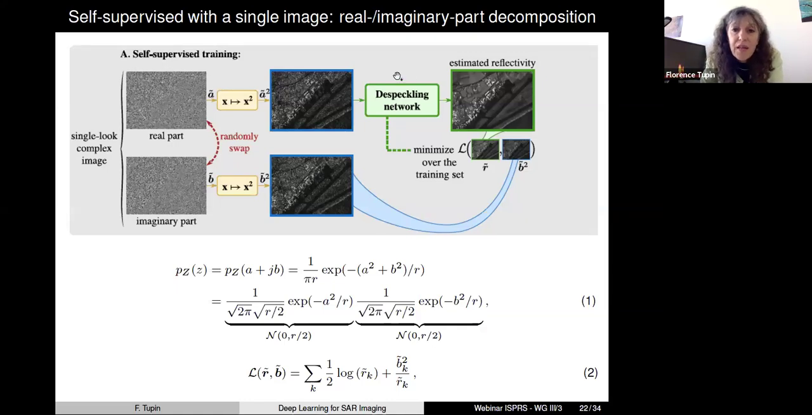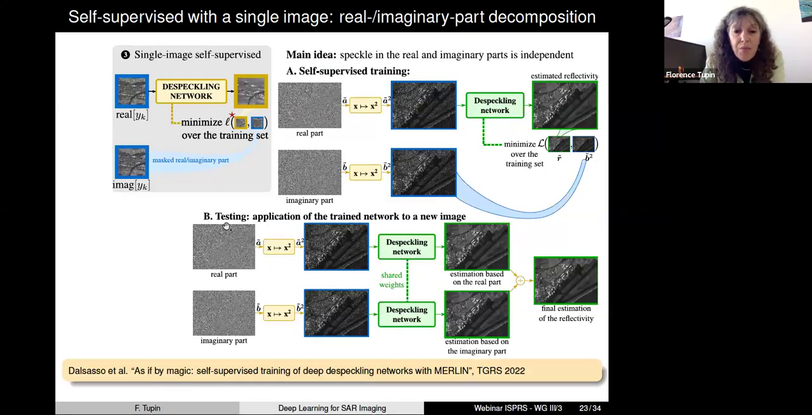And what is important is that the despeckling network, since it has no access to the imaginary part, has no better guess than just trying to have a good estimation of the reflectivity, if both of them are independent. So what happens if you are training a network in this way? At inference time, you will have a first prediction using the real part, and another prediction using the imaginary part. And you can have a final estimation by just combining the estimation based on the real part and the one estimated using the imaginary part.